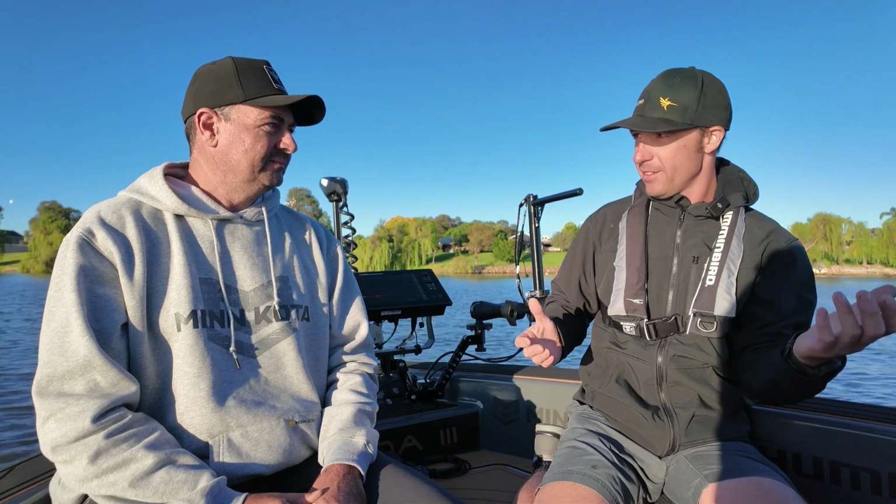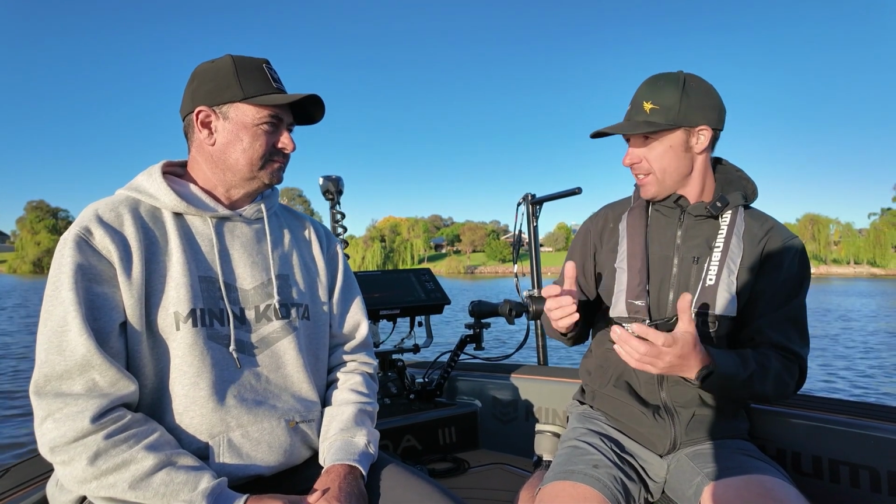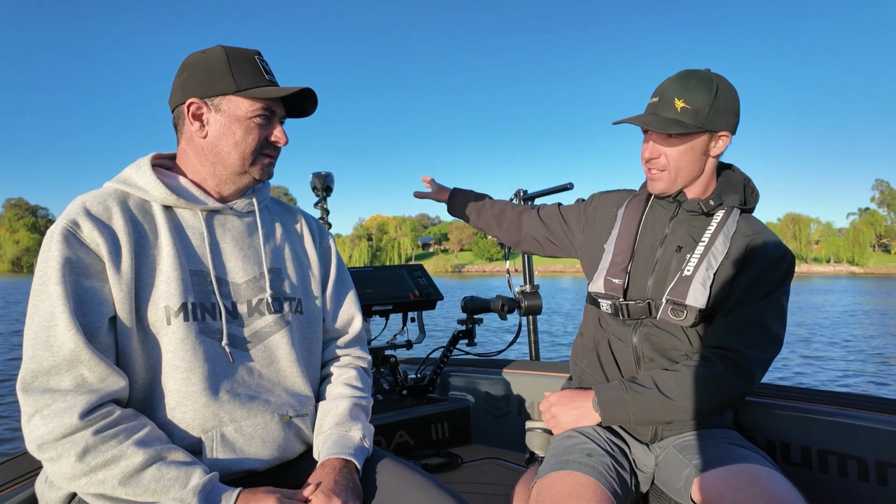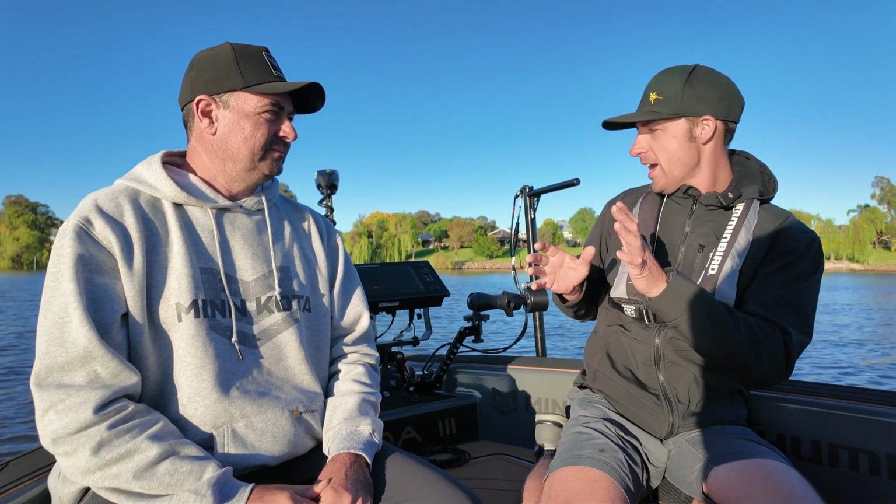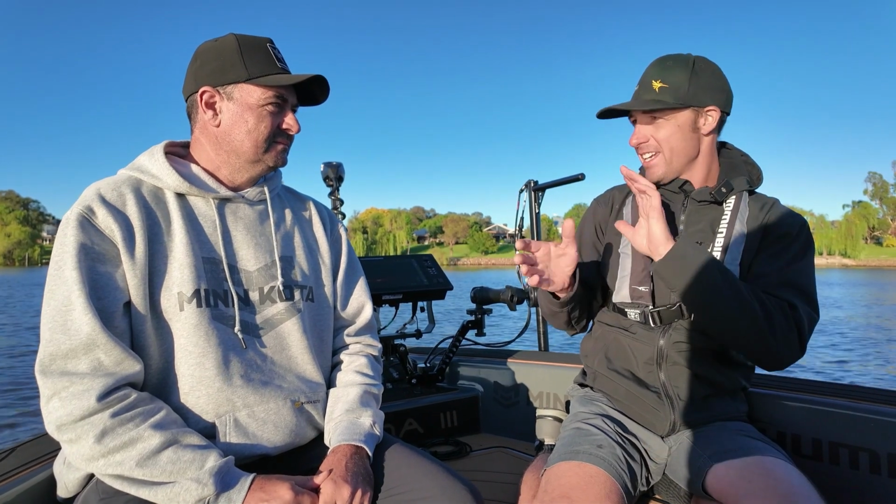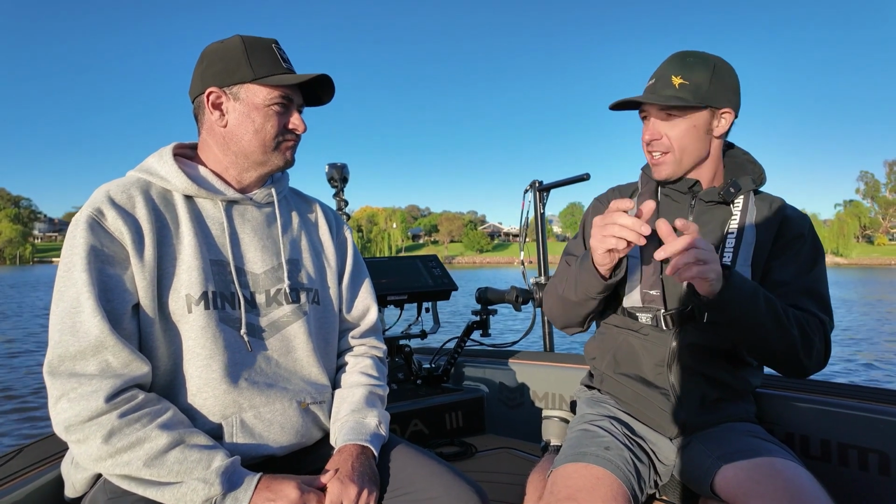There's no lag. That's the other thing that I really love about the connectivity with the Bird and the Minn Kota. You don't get the lag. So if we're controlling the trolling motor from our screen, it's instant. You touch it, boom, it turns. Yeah, there is zero lag.